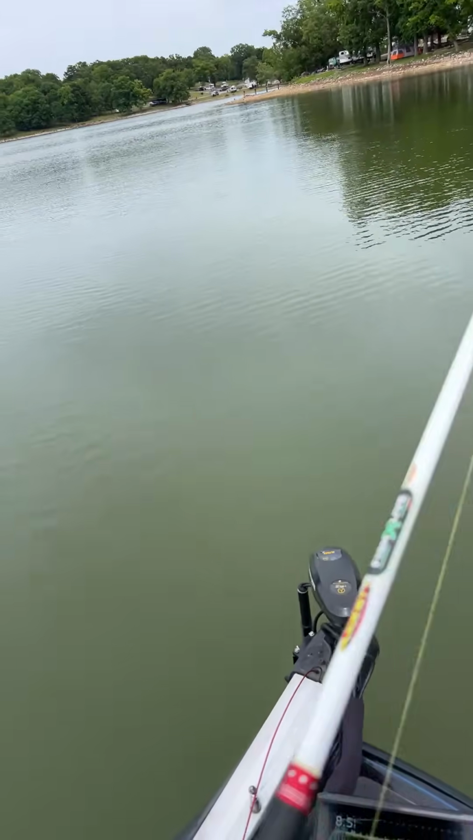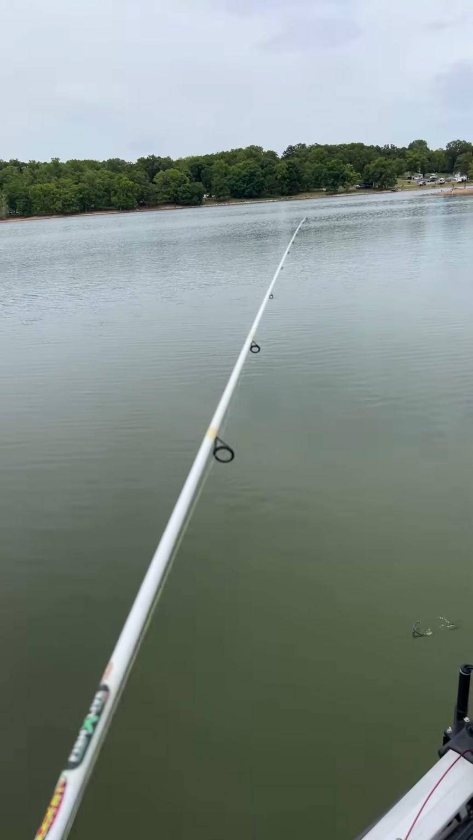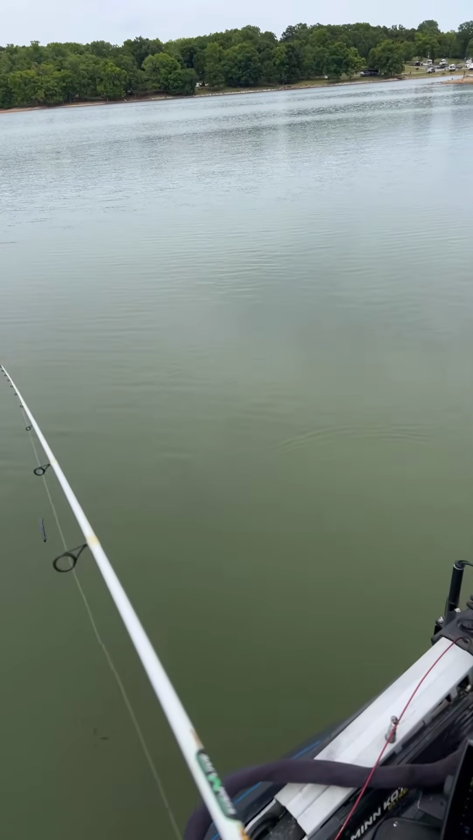Masco said a 5 pounder. So I caught a 5 pounder on live before, right? This year. Was it a spot or a largemouth? I don't remember.